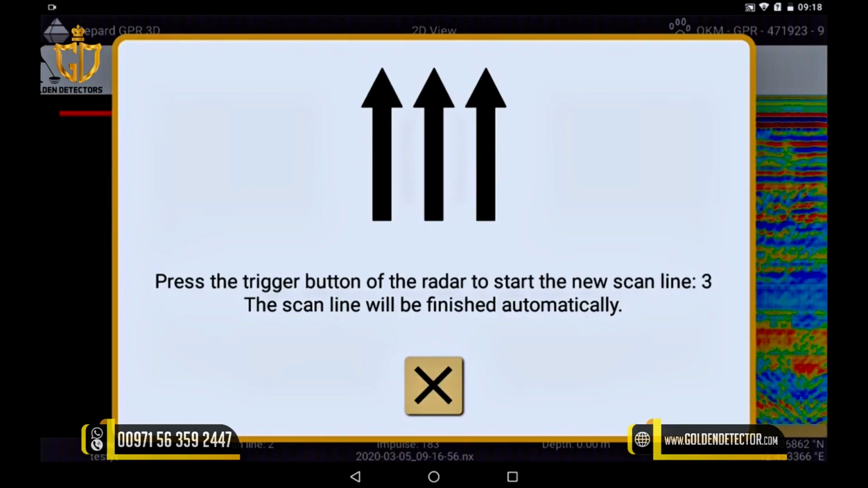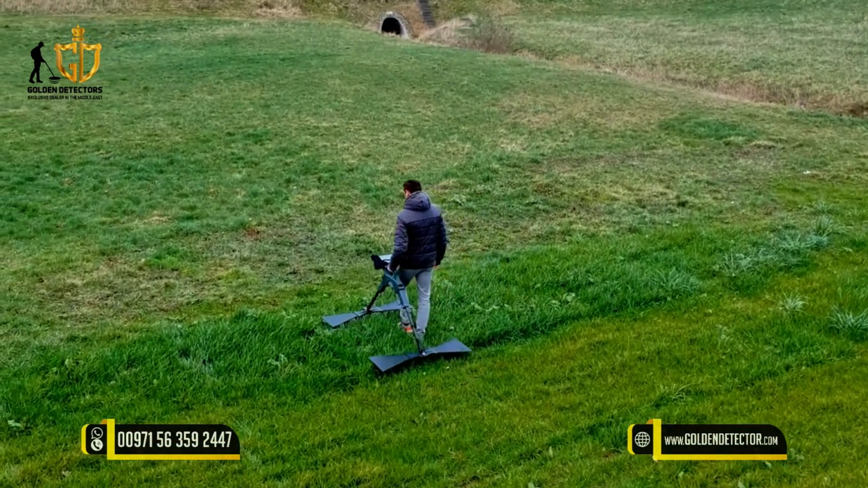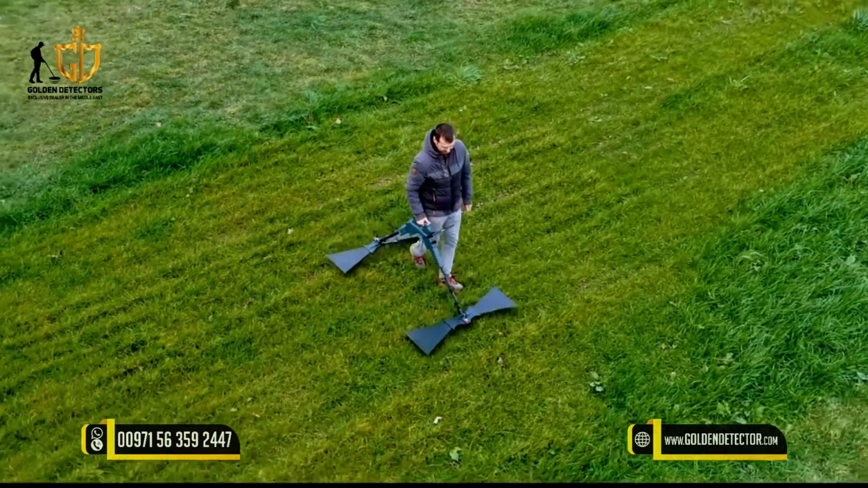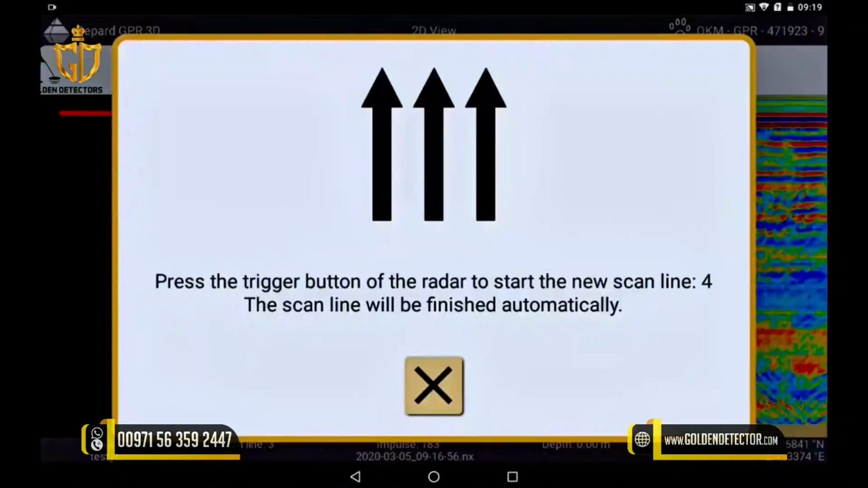Then you start the third line, just like the two previous lanes. Same distance to the ground, same step length, and same distance between the lanes. You can walk any number of tracks. Your GPR will stop you each time.